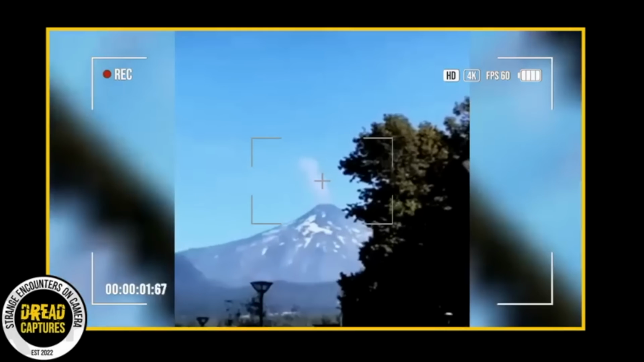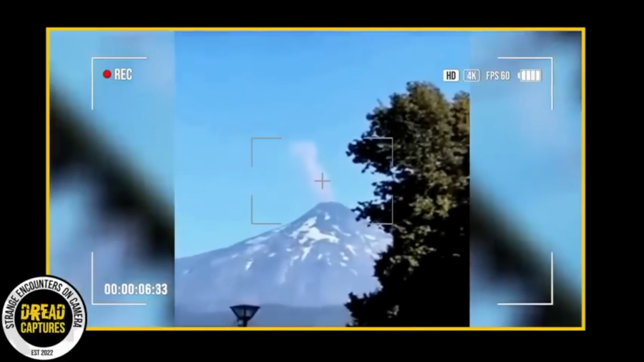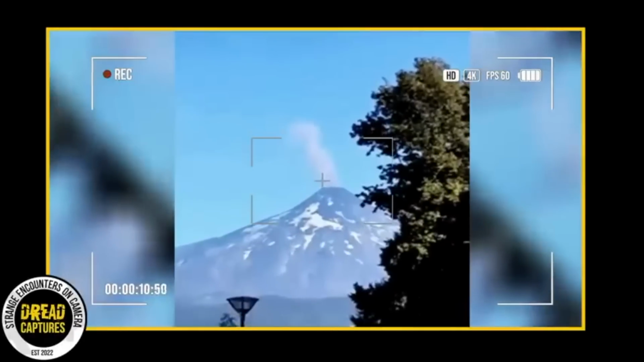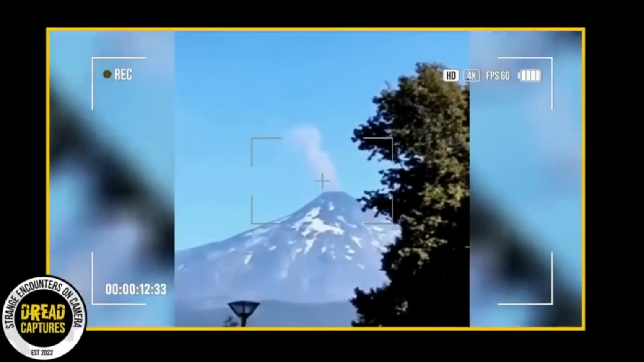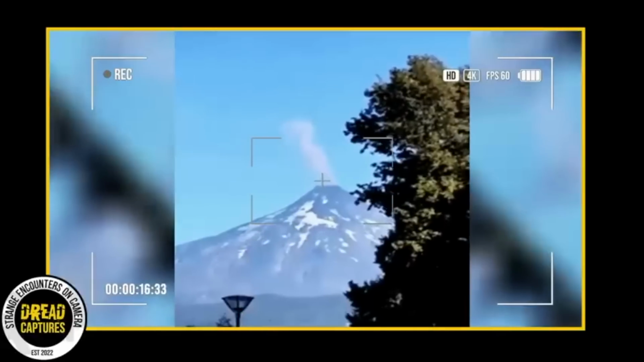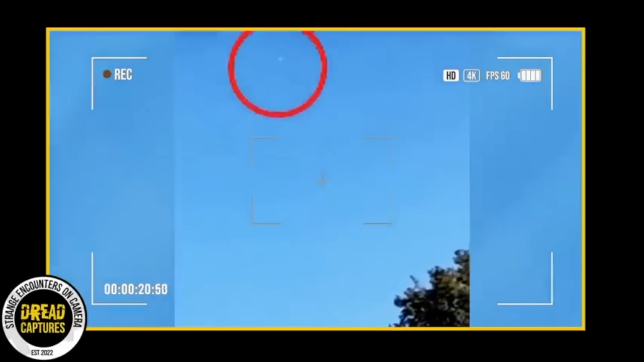Now, volcanoes erupting, it's a force of nature we've all seen on video, but check this out. Something strange is happening high above this smoke. Yeah, did you see that? See that silvery object? It's diving straight for the volcano's opening, and then poof, gone. Just gone in a puff of smoke.